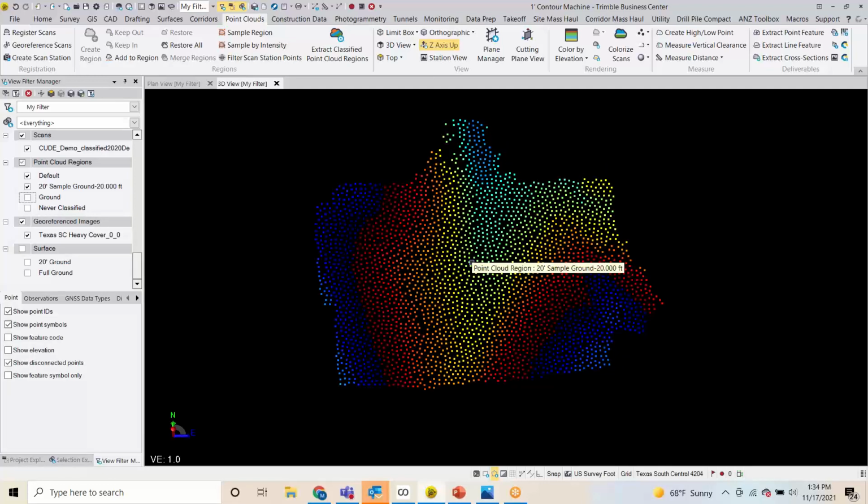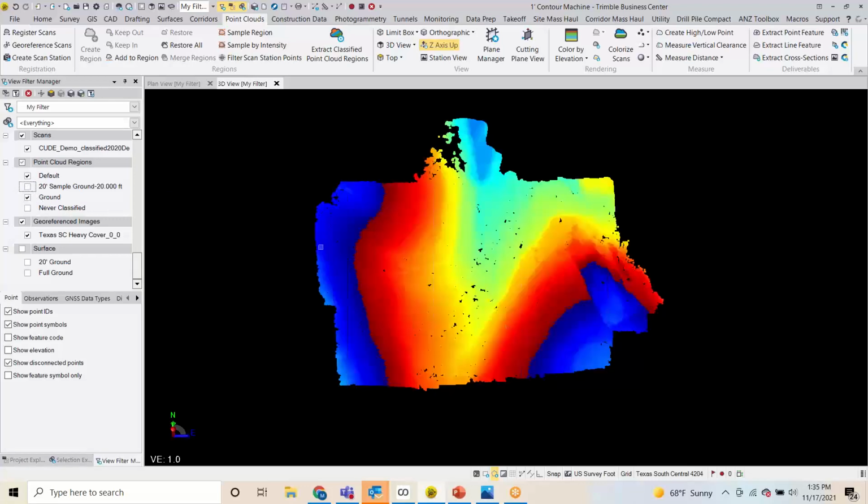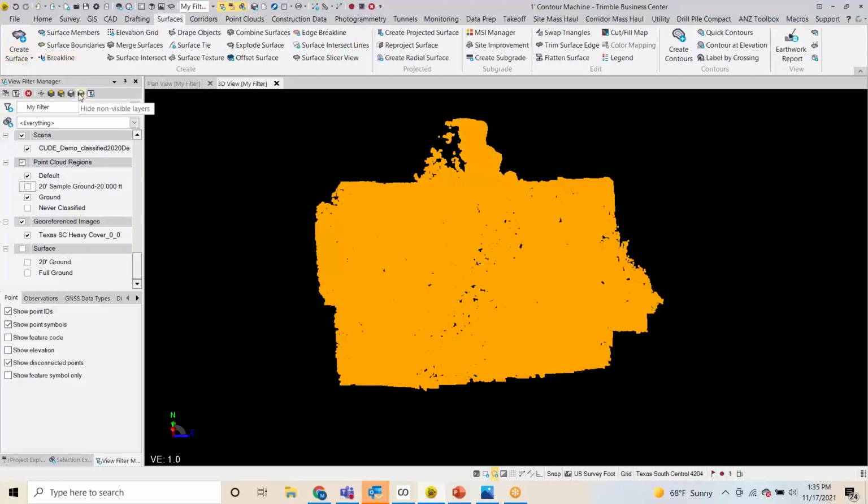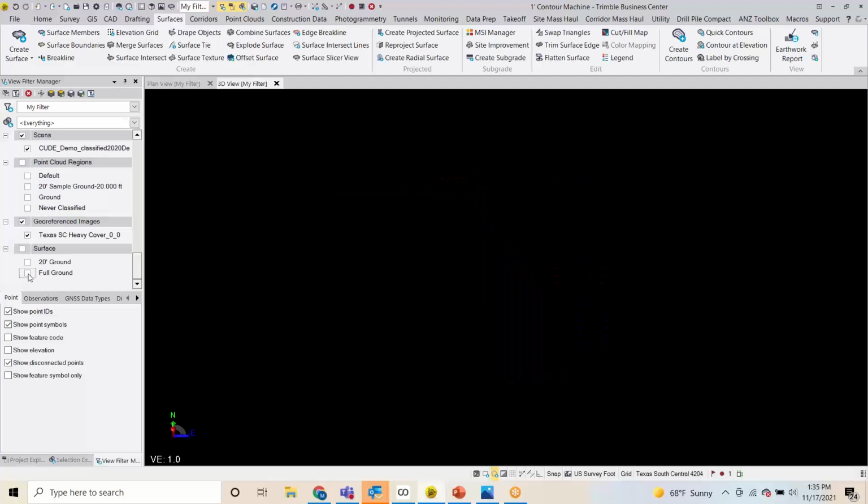And some people like to take it from this point, export it out as a CSV, bring it into AutoCAD or Civil 3D, work with it in there, or you can finish up everything here in TBC. But I'll show you an example of what both those surfaces look like. So if I wanted the full surface, I can actually click on the Surfaces tab, highlight the point cloud, click Create Surface, and it'll actually build me a new surface with that point cloud. So here is the full ground that you can see right here.